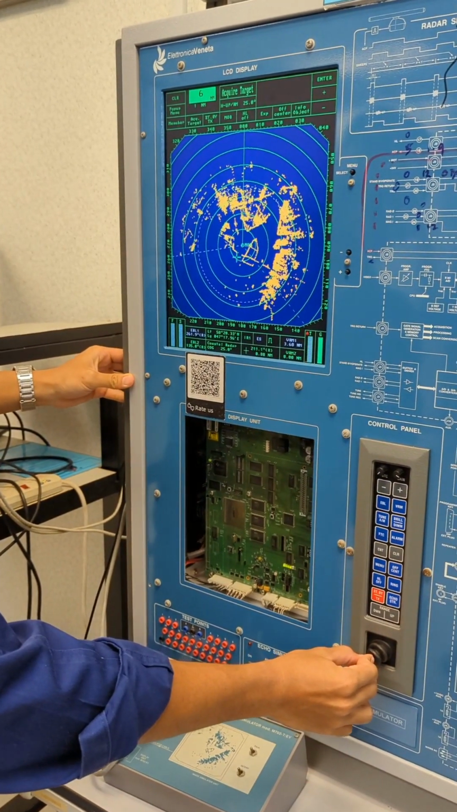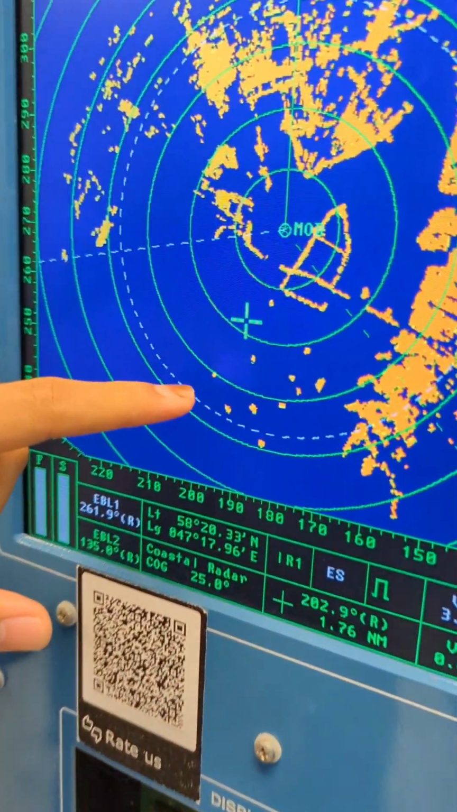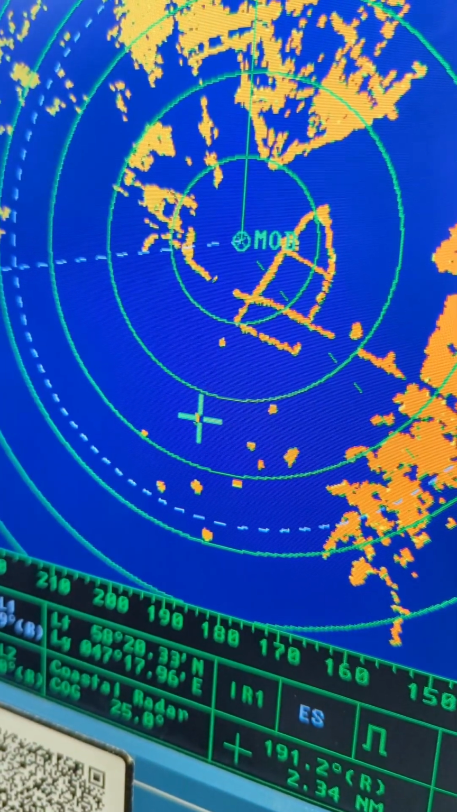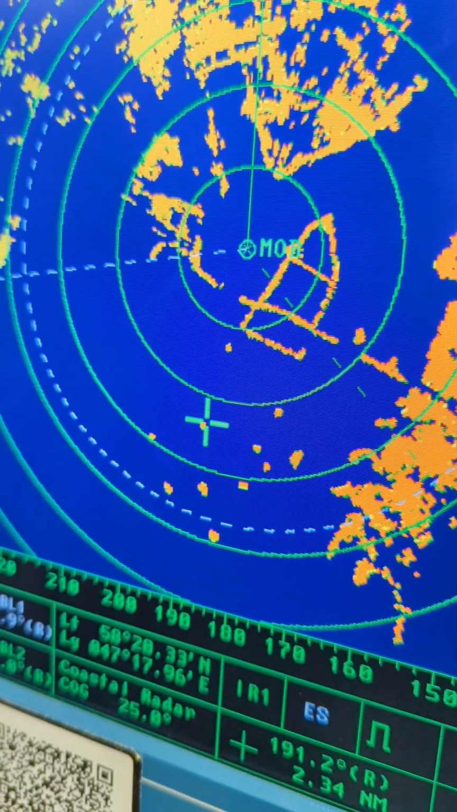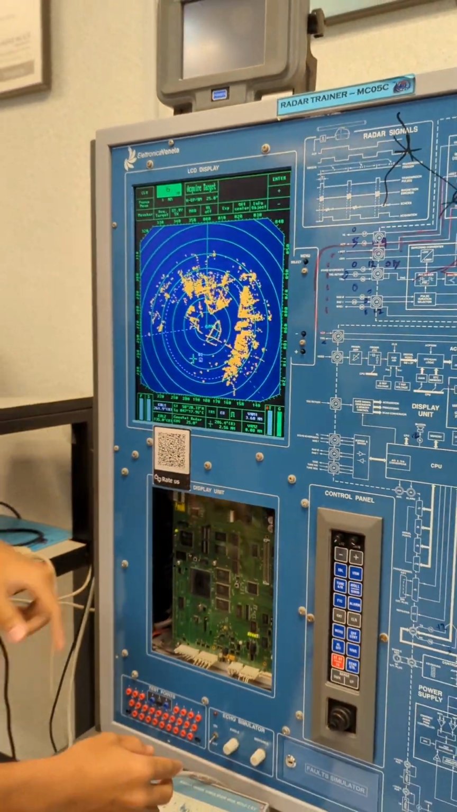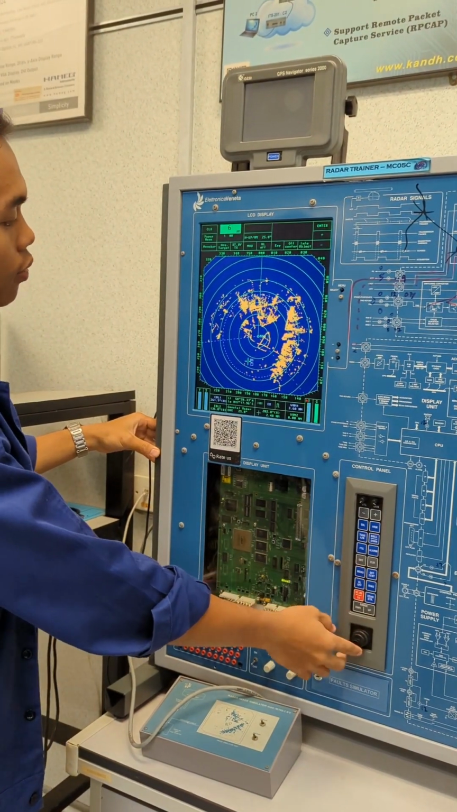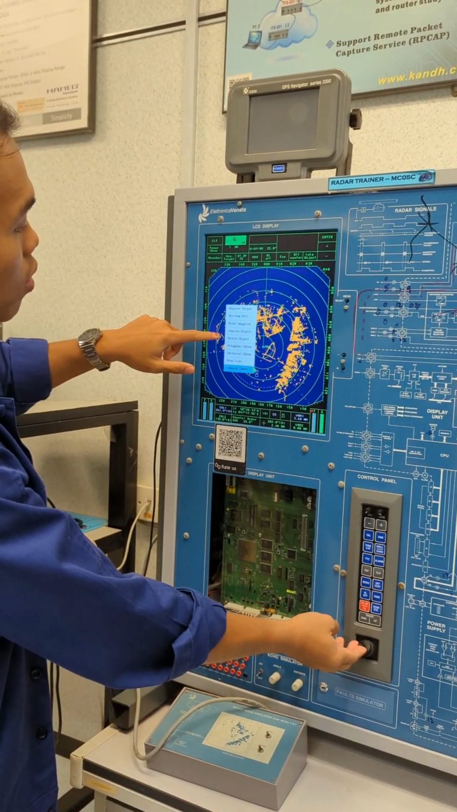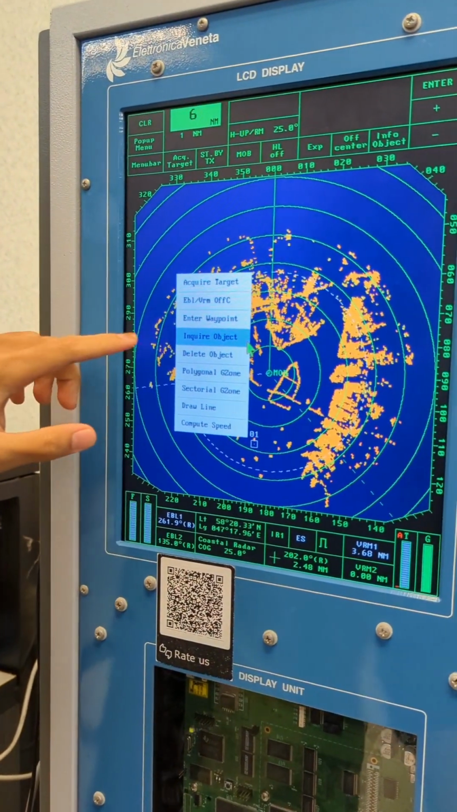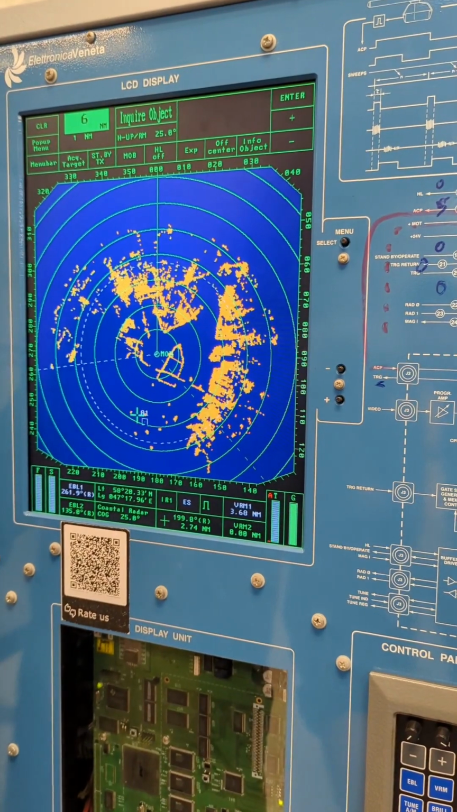Then after that we go to the object that we want to target. In the example here, I will target this object, and then I will press the enter button. A small square will appear at the object, the moving object. Then after that I will press the menu button again. Here I will go to the inquire object selection, where I will push the enter button, and then I will go back to the